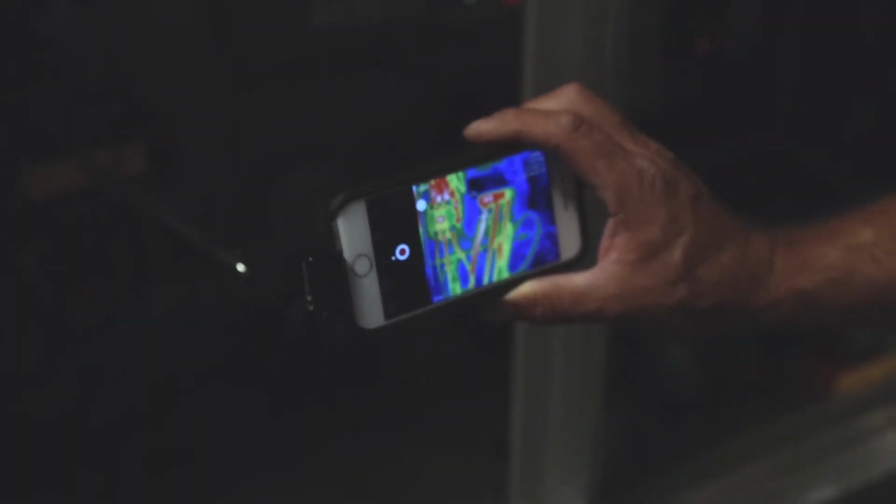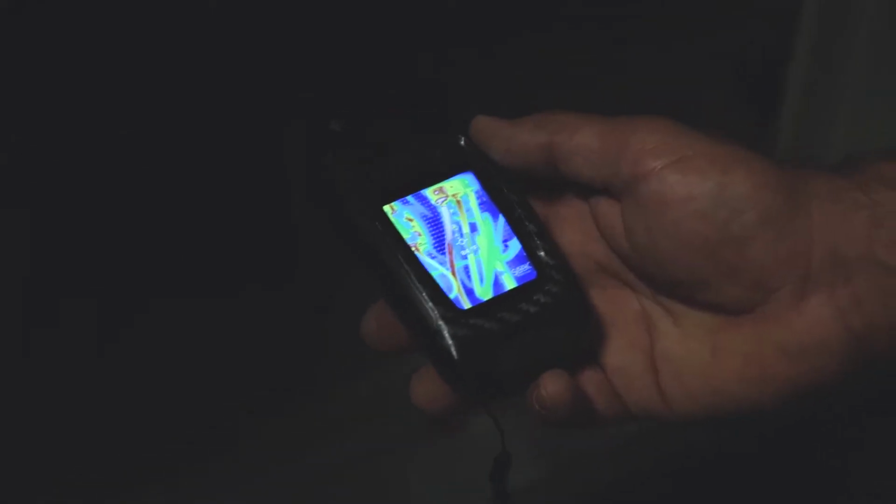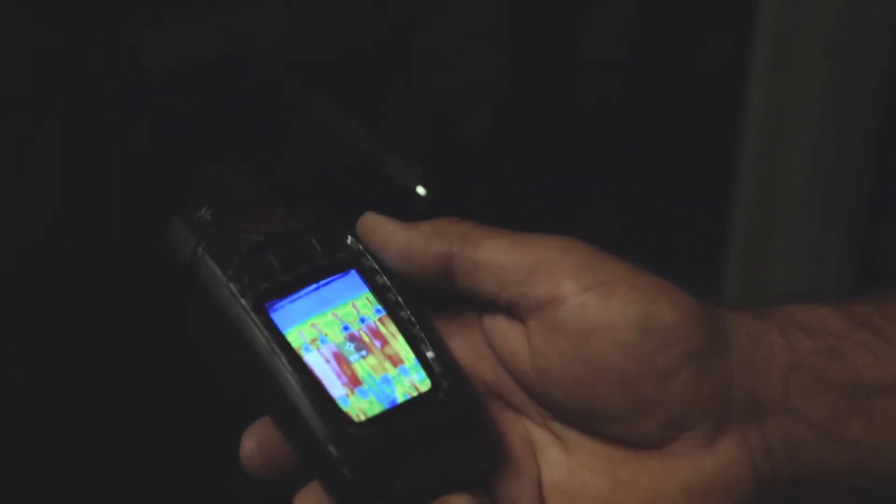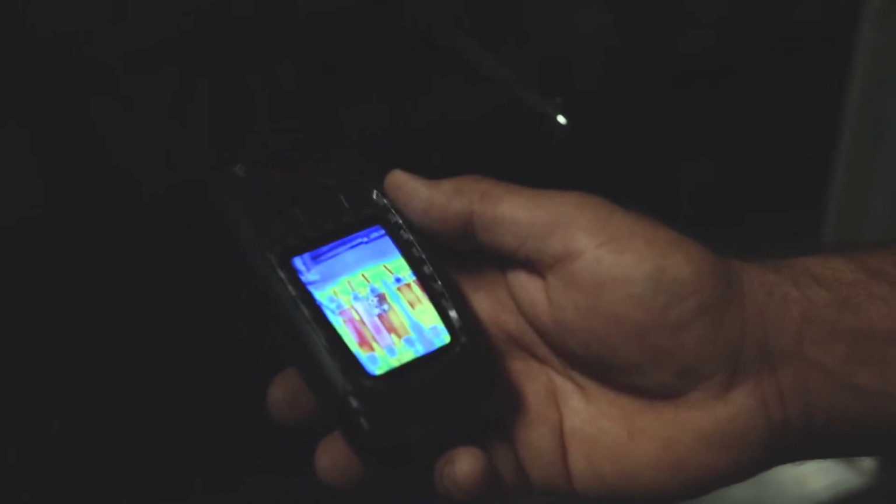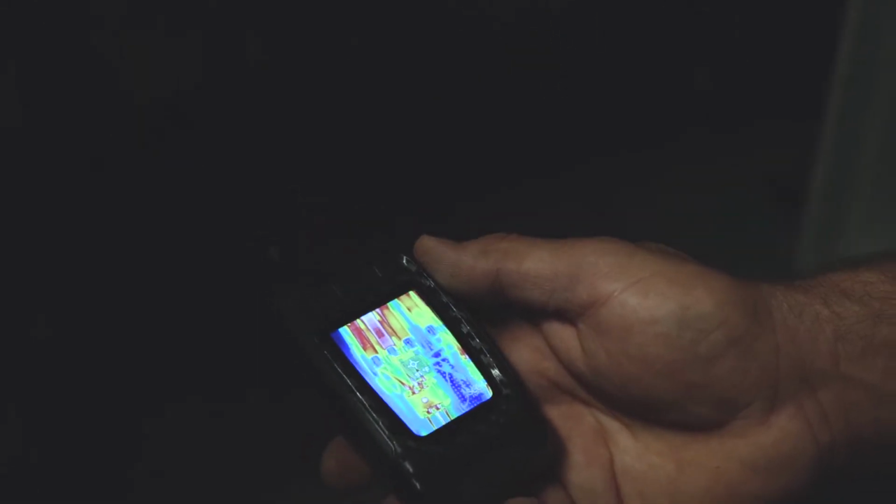I'm going to shoot it with the handheld device also. So you can definitely see the left wire right there. It shows a lot hotter than the others. And we wouldn't know that until that wire burned up. Absolutely, you'll never know. Look at that fuse in the center there. It looks like it's cooking, which indicates maybe there's something going on there. We have a loose connection here.